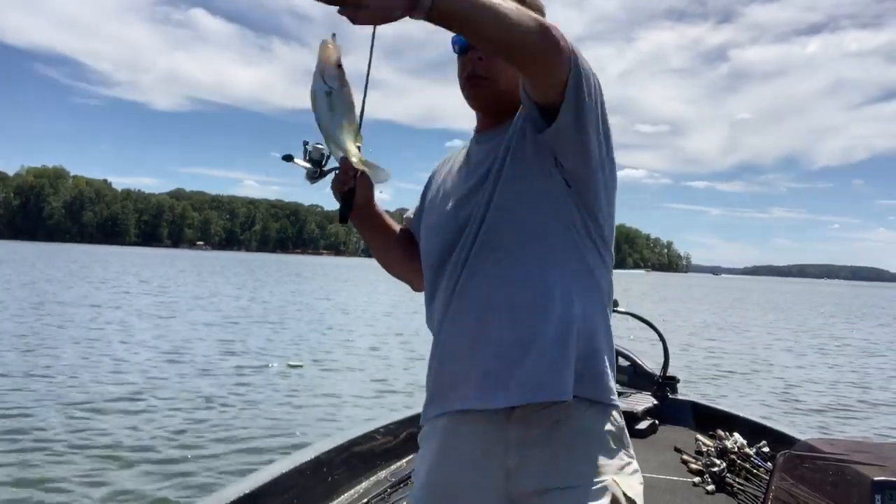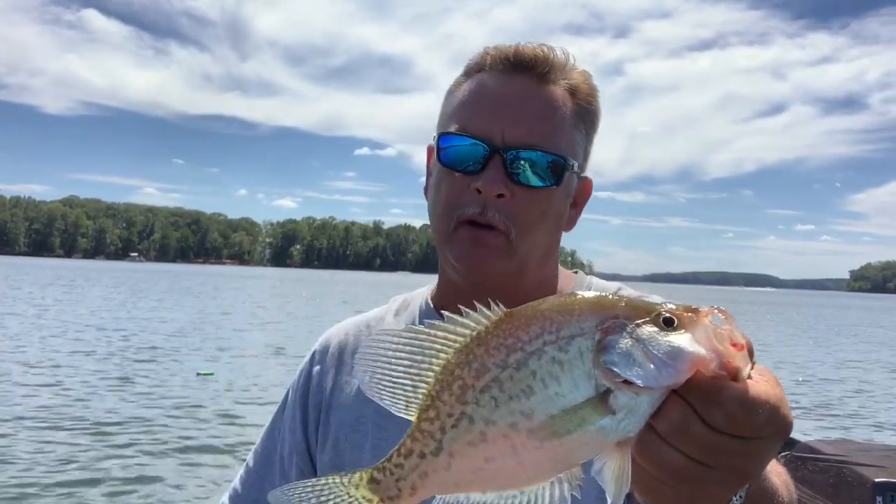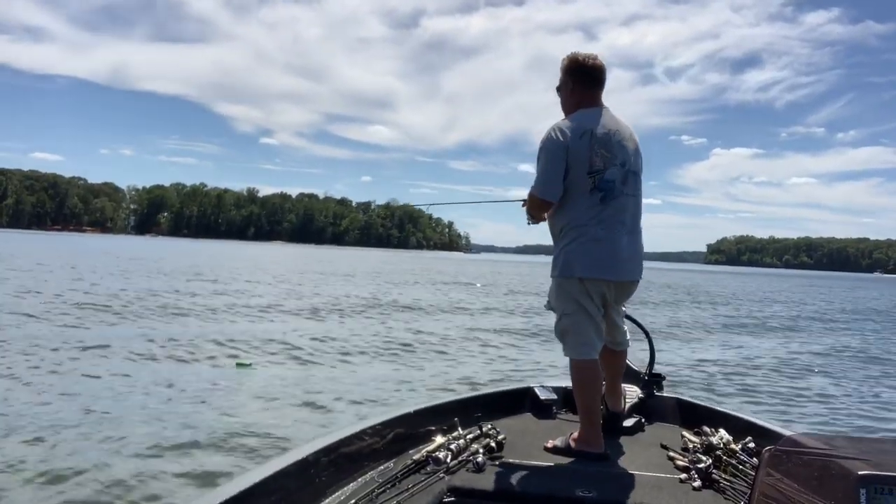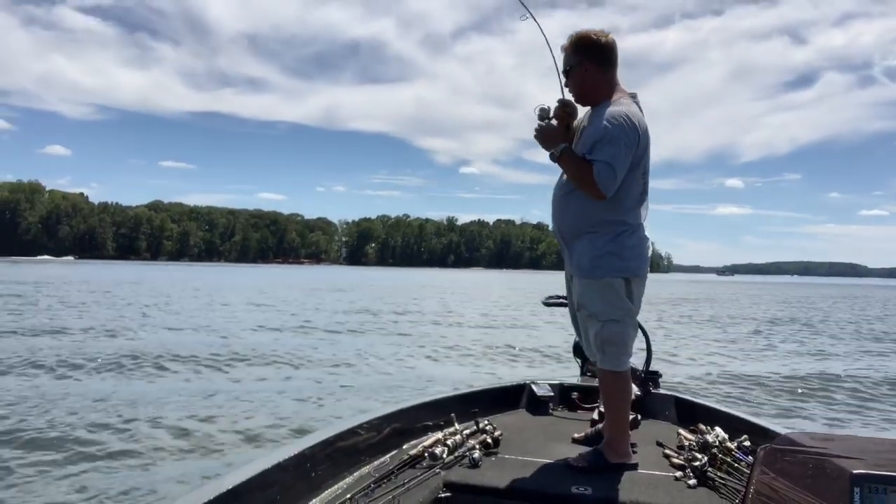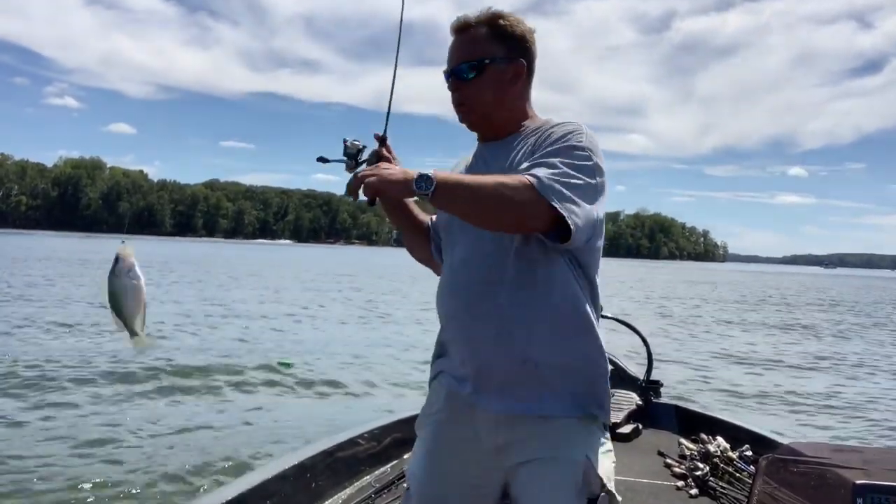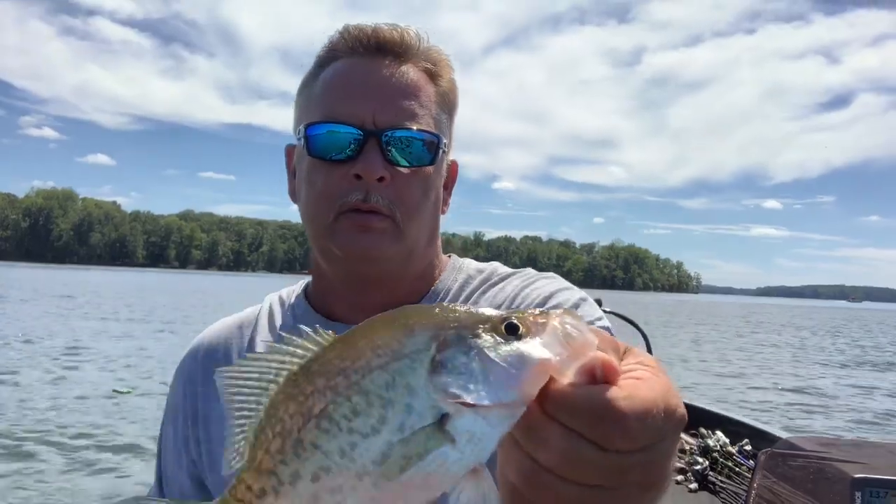Another good one. We're gonna let this guy go. He won't get too far, big old bucket fish. Oh, just a small guy this time. He's a pretty fish. Pretty fish.